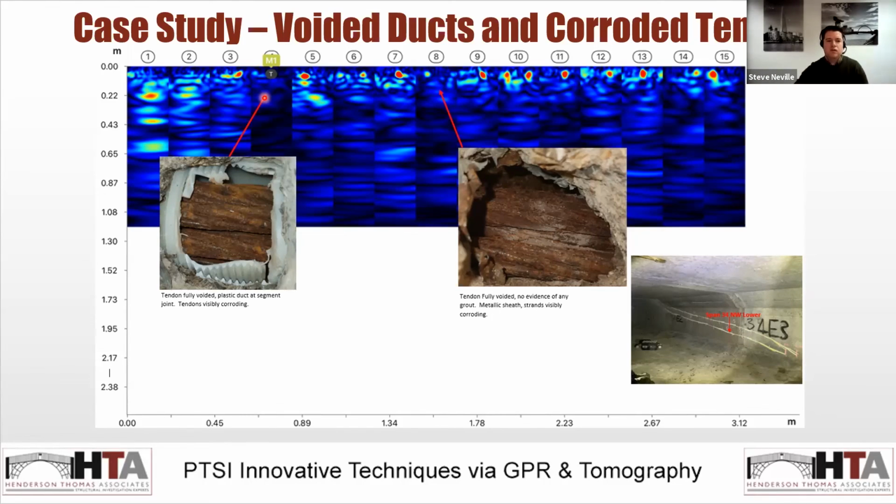So it was just giving us this dark blue reading, which was very consistent each time. And at pretty much all of these locations we opened up, we were finding this type of void. So we were getting good confidence in our results.